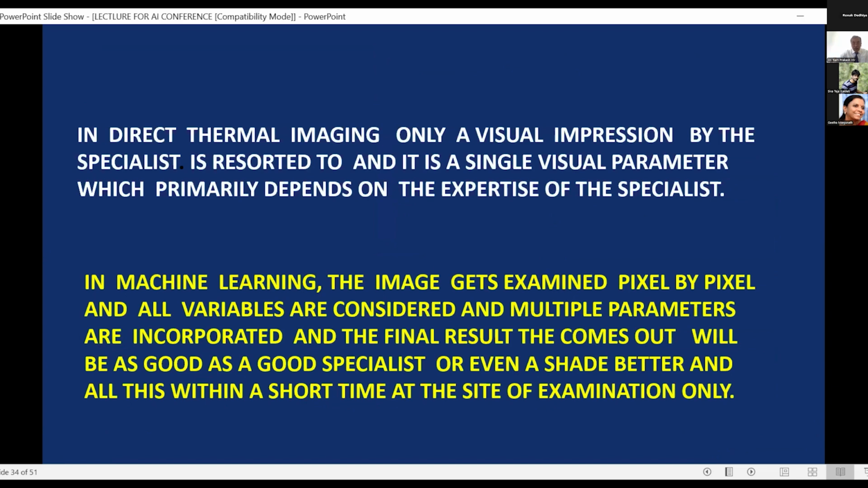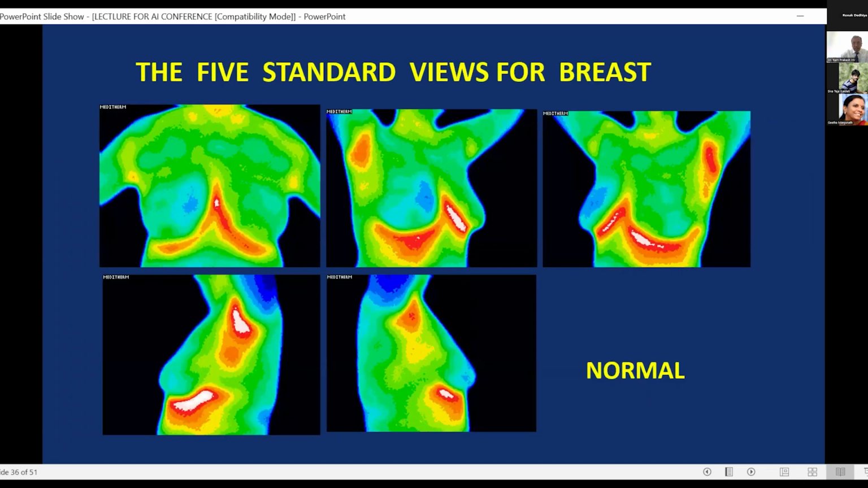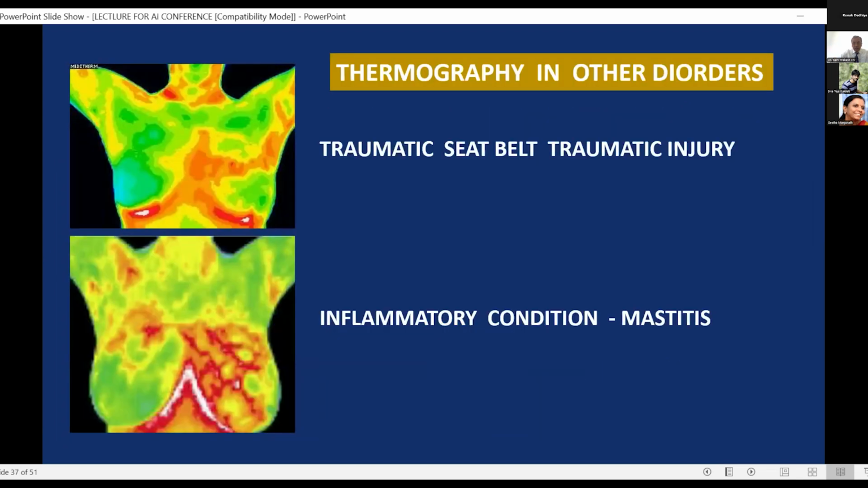Machine learning, as I told you just now, gives you much more detailed information about the area that we are visualizing. Now, these are 5 views that we generally take of a patient. And this tells us whether the patient is normal or abnormal. Here are some of the abnormalities.